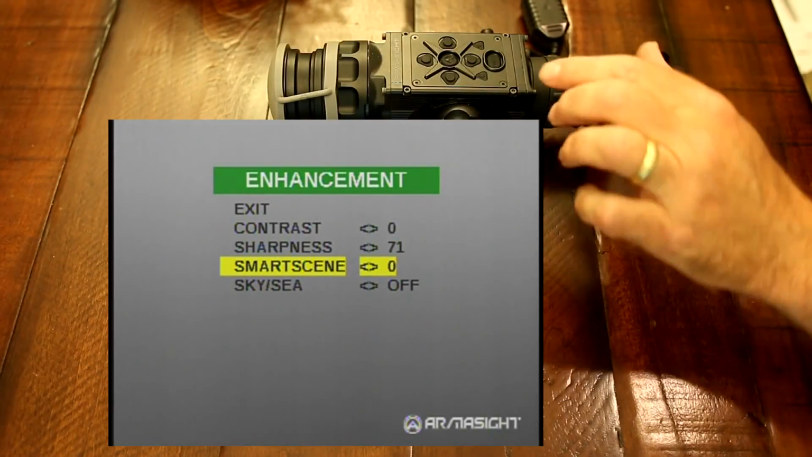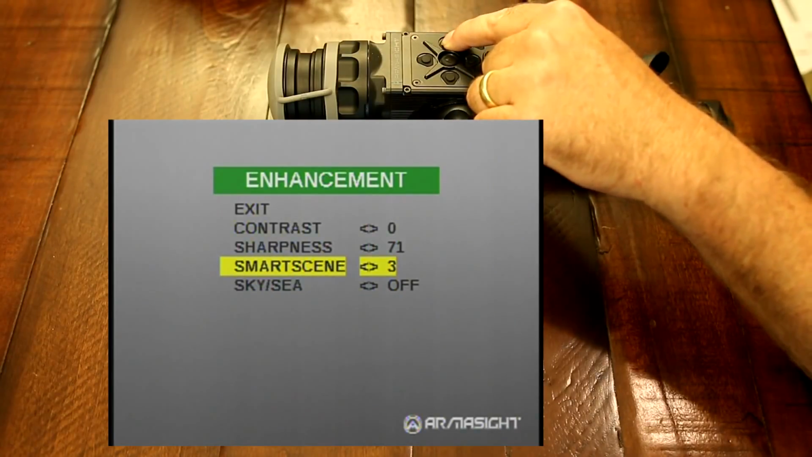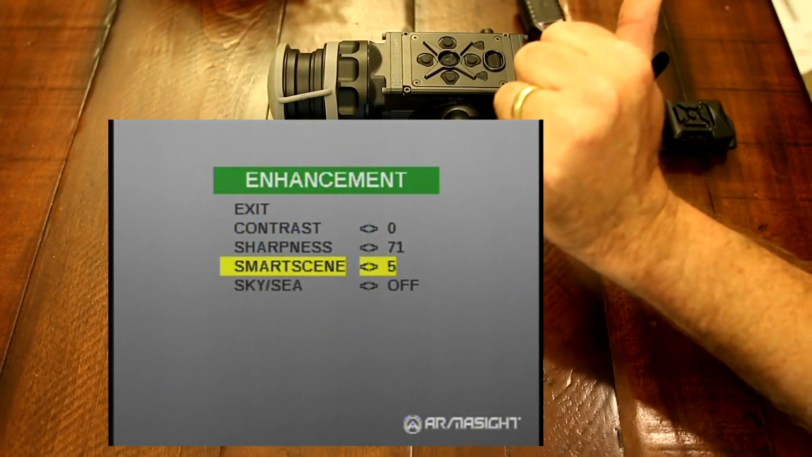What will happen with Smart Scene is, as you increase the value here, it will detect the slight difference and actually enhance your target and make it stand out more against a background that is of a similar temperature. So you can take that from 0 to 100.